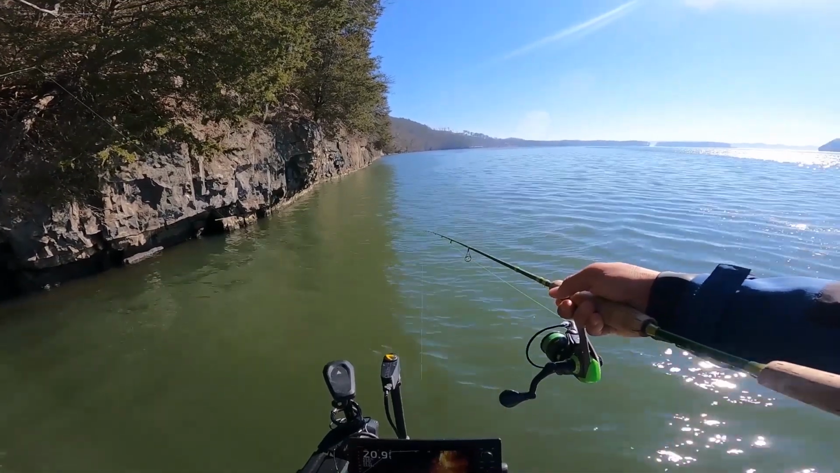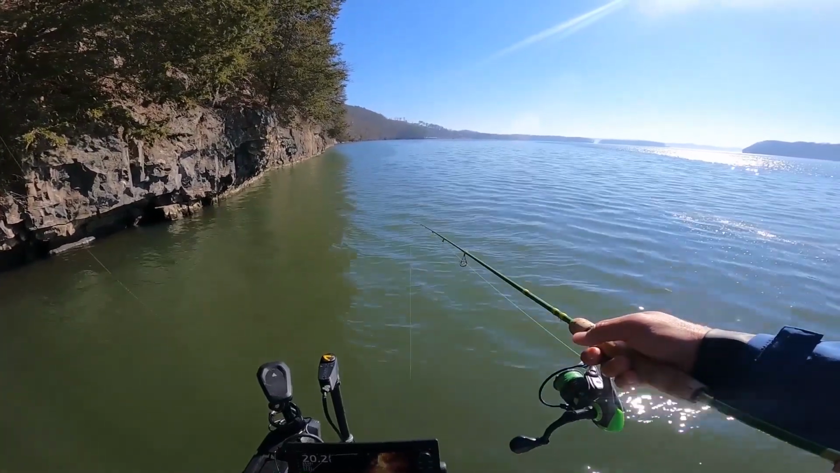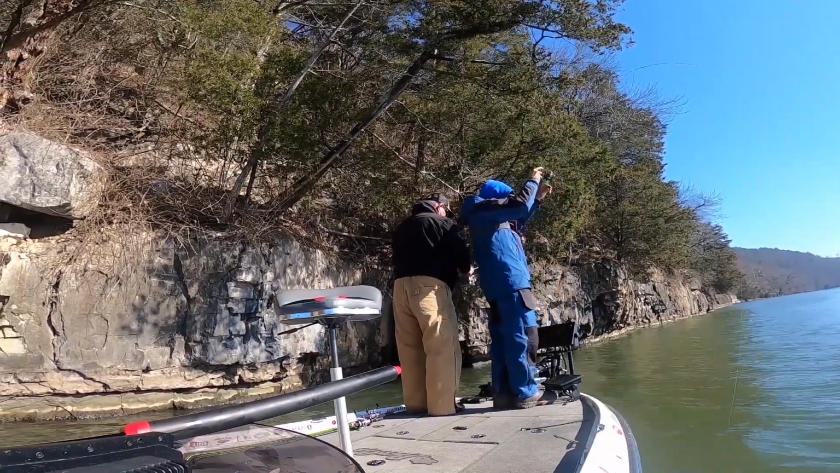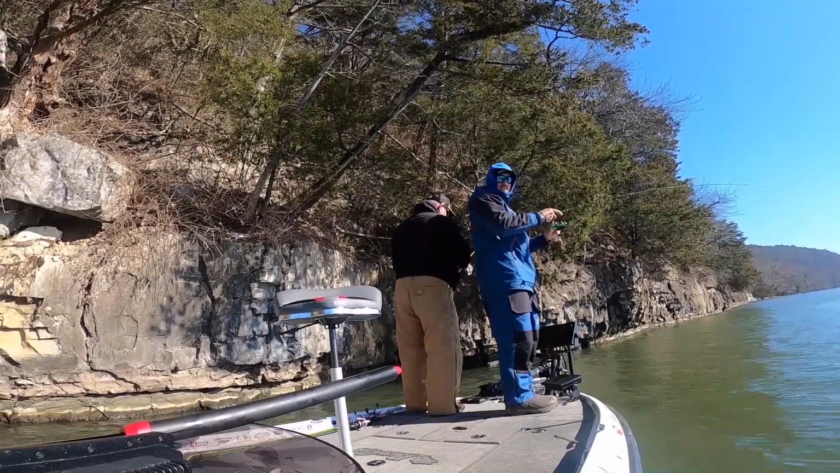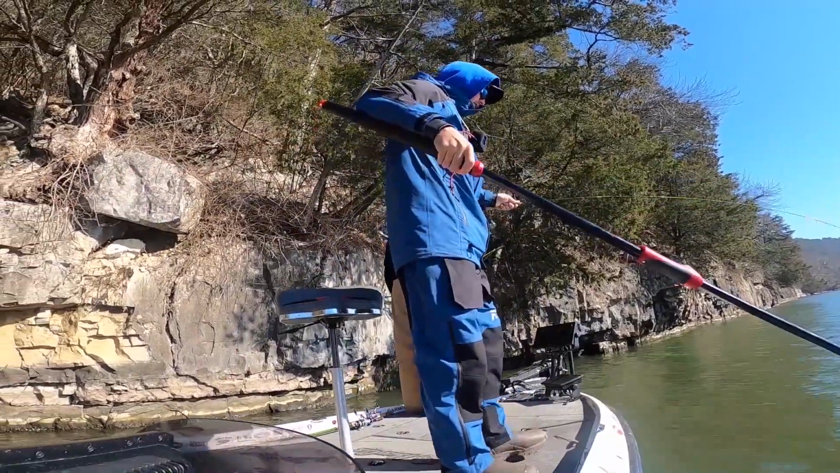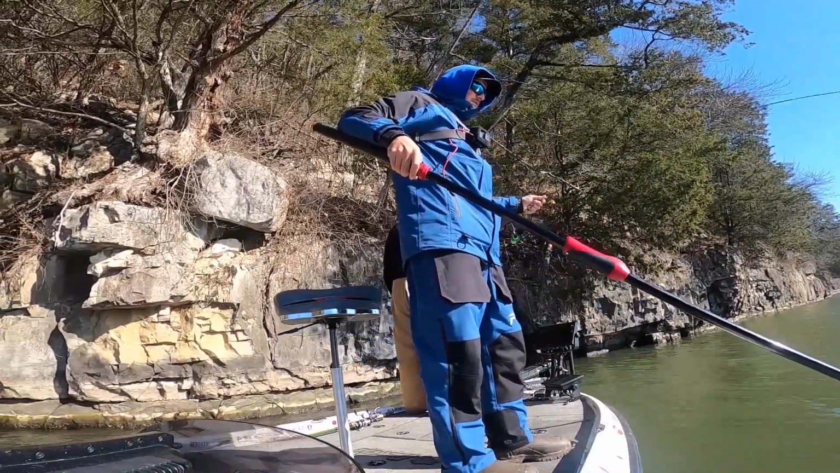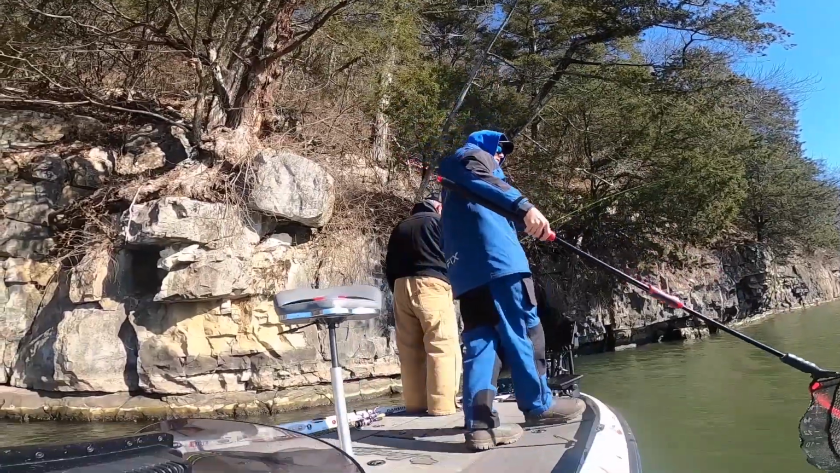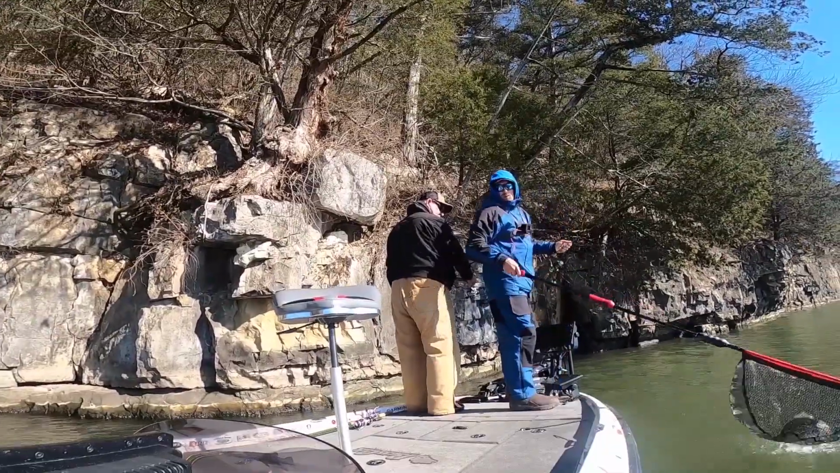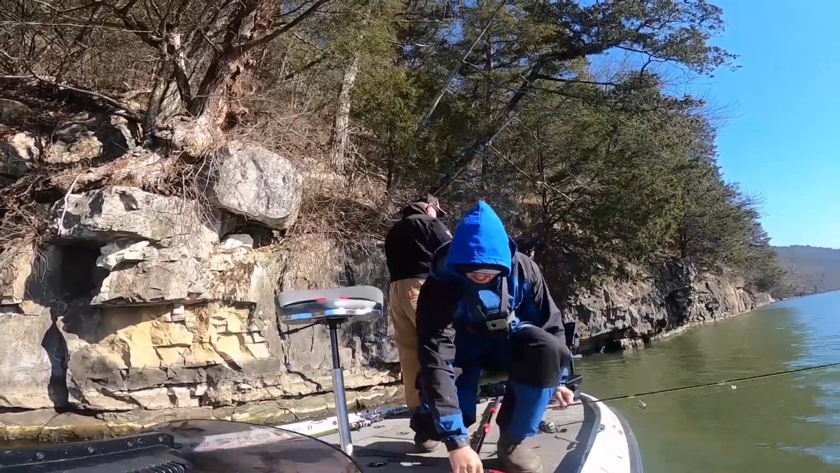Here it comes. Little jiggle jiggle. Whoo, the tiniest little jiggles. Tiny, tiny twitches. That's a big one. Wow. That's a monster. I haven't even seen him yet. A monster though. This might be the biggest one of the day. Oh my goodness. Wow. Larry, that might be a 16-incher.